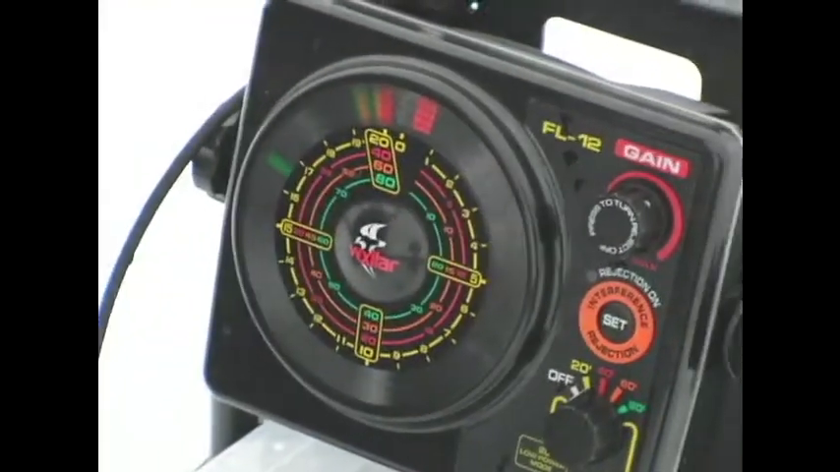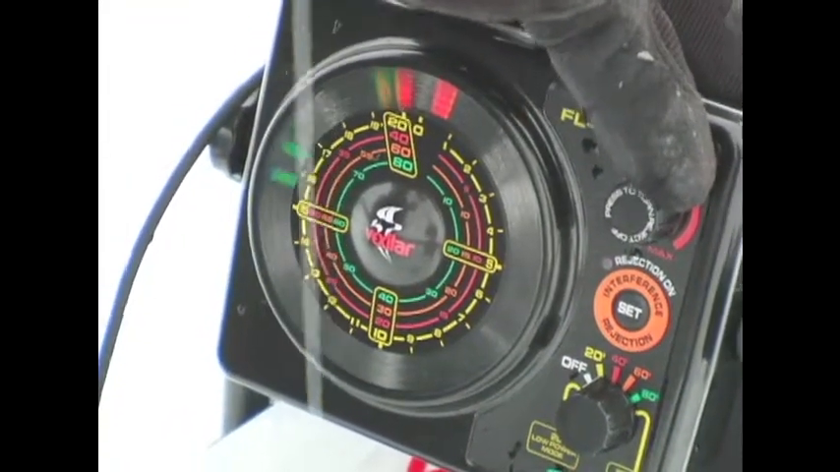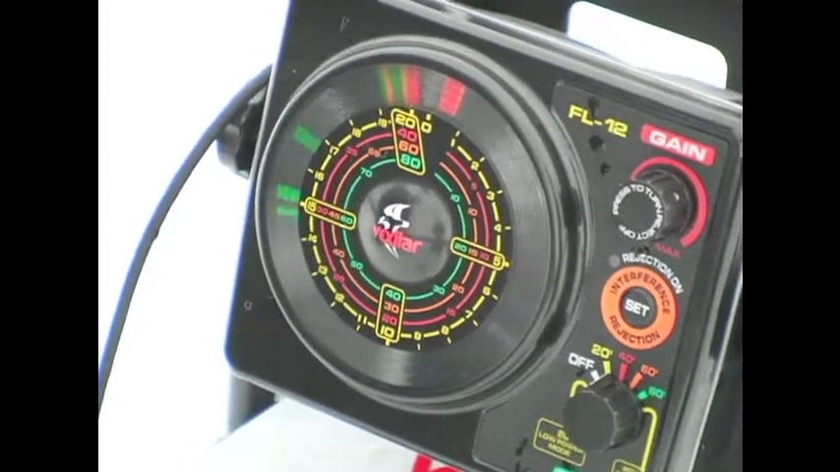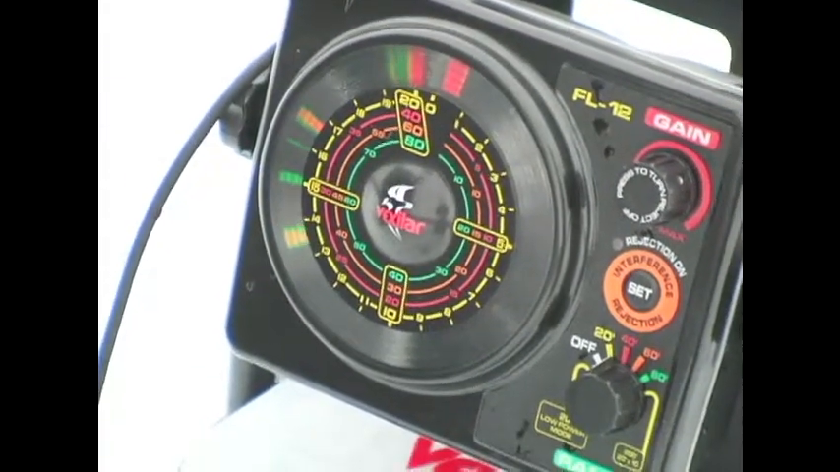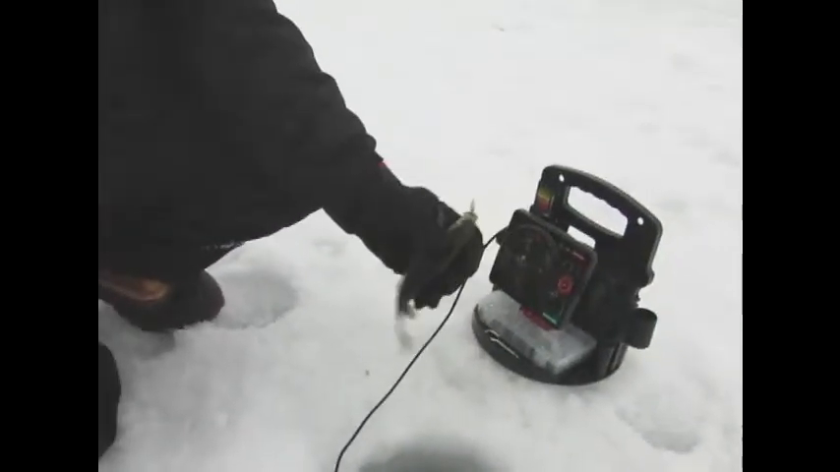Now I can't see my bait on the screen again, so I'm going to turn up the gain slightly. You can see the fish coming up towards it. There we go. Oh, this one's a little bit better. Still not exactly what we're looking for though.